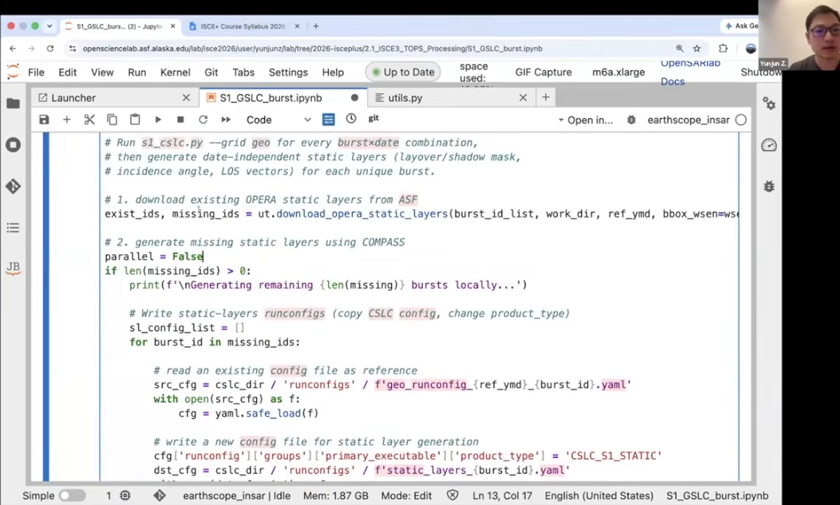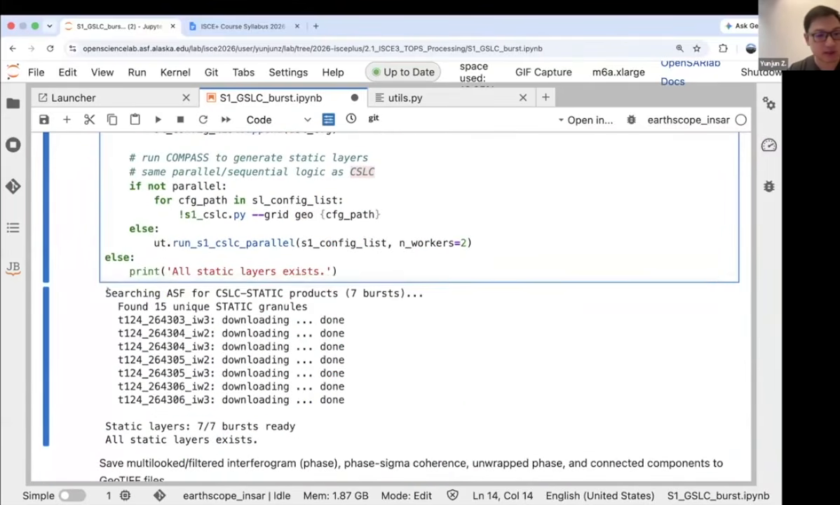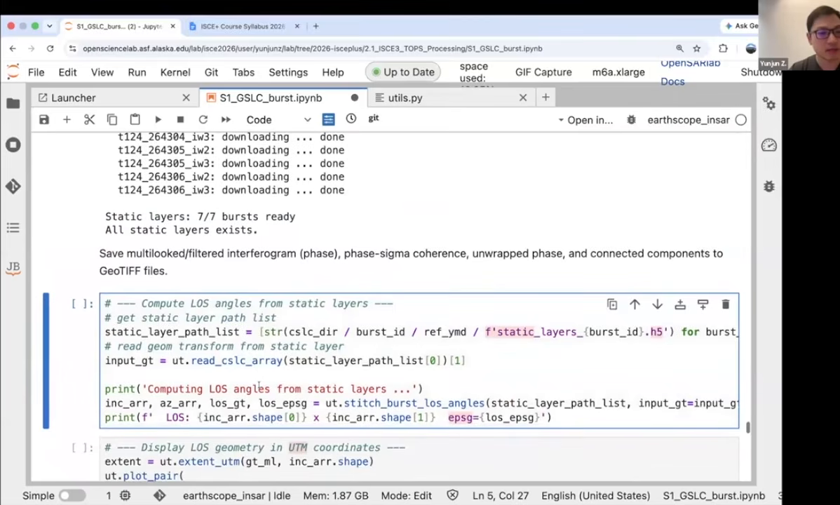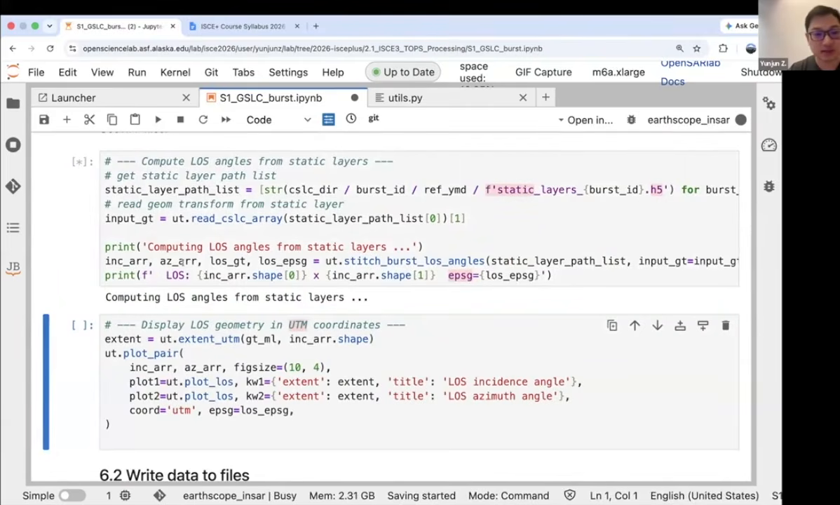We're trying to find the static layers for the given burst IDs. If they exist, we will just download them directly. If they're missing, we'll generate them using COMPASS. And luckily, we find all of them are available for this specific case. So it's really fast. If you generate them yourself, it takes a few minutes, but it's not really long. Then we can stitch those static layers like we did for the burst interferograms.